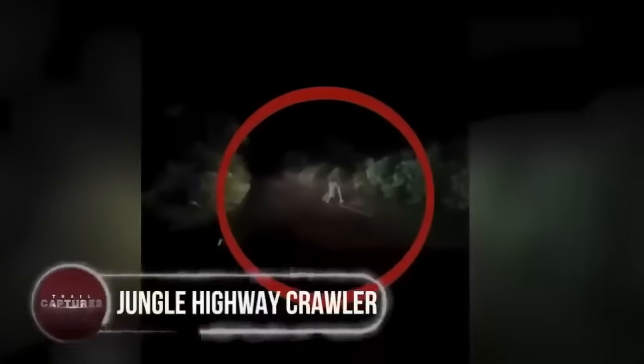Jungle highway crawler. Choosing a highway to crawl in the middle of a forest is probably the worst place to be around for creeping onto someone. Only a few days ago, a transport driver, while passing through the dense Valdivian temperate rainforest road, came across a naked-looking crawler in the middle of the road.